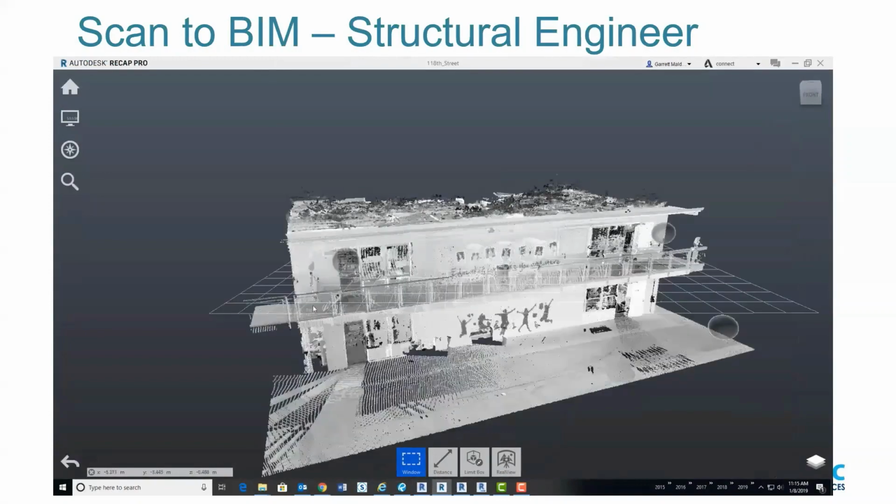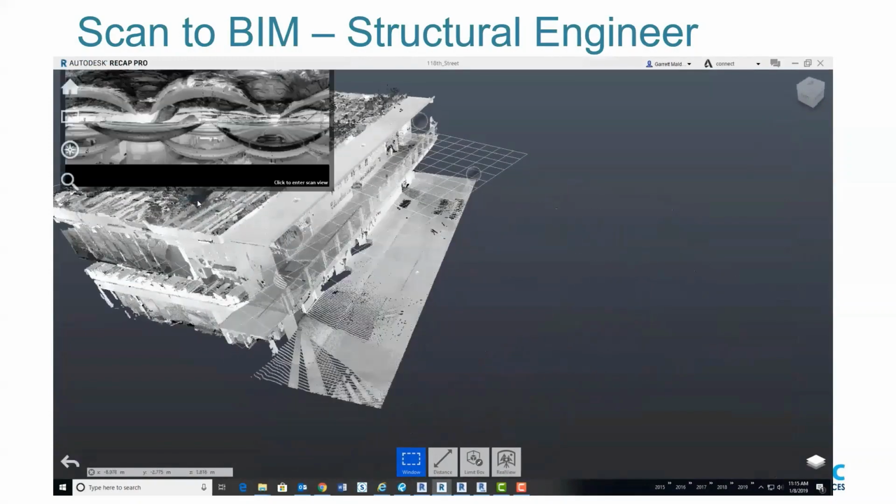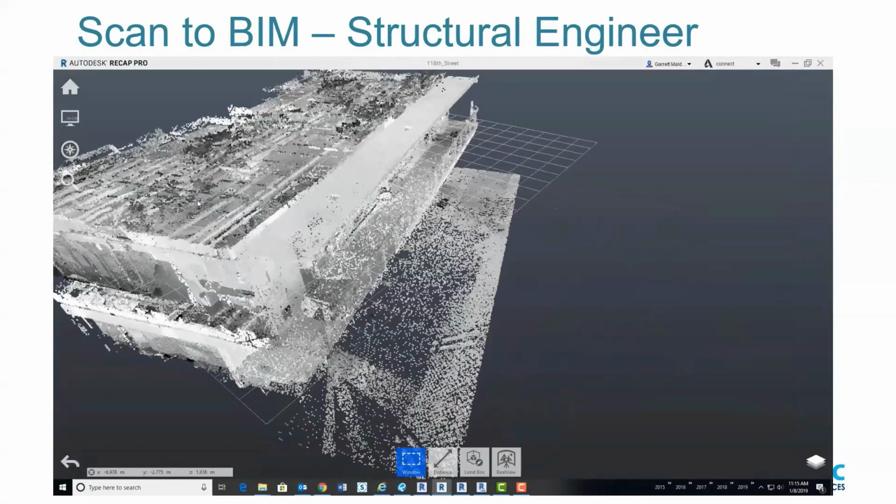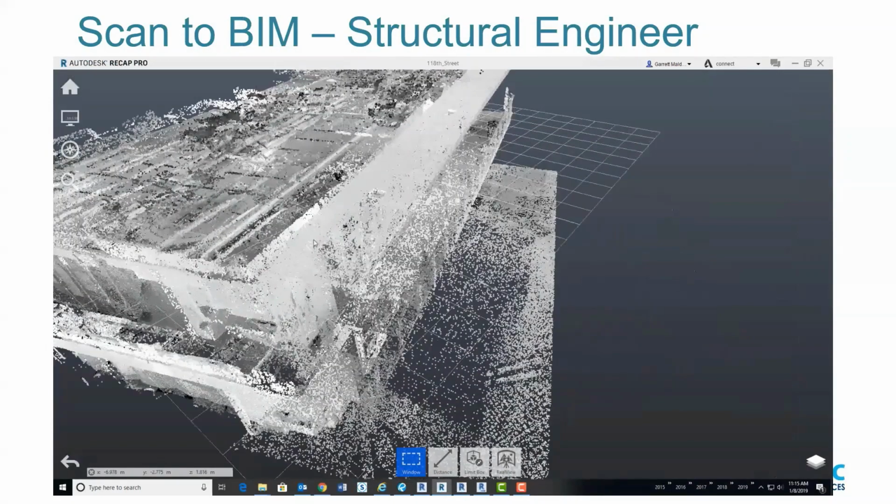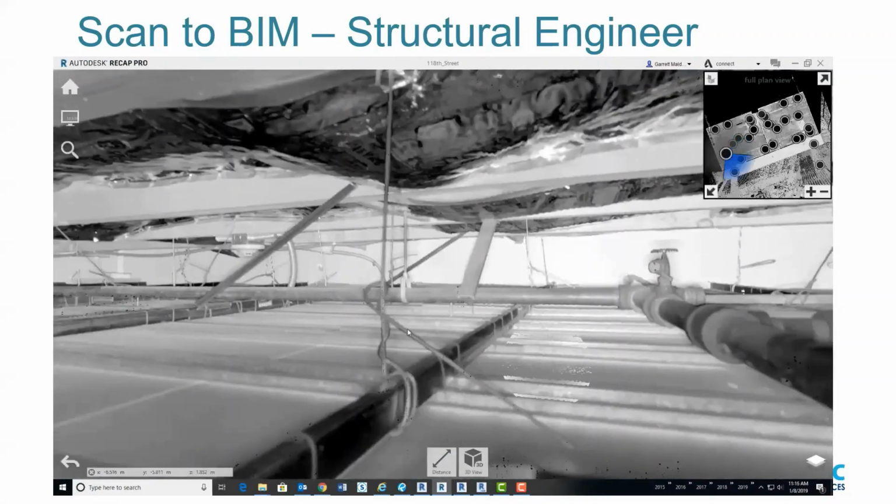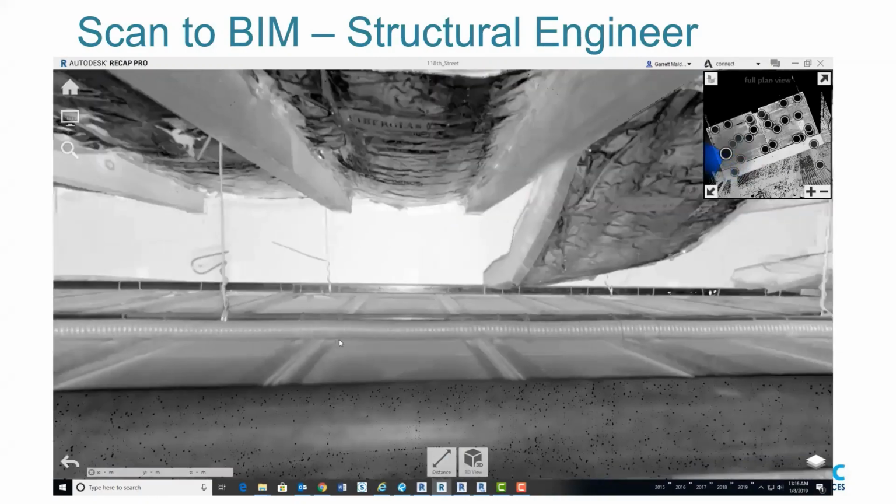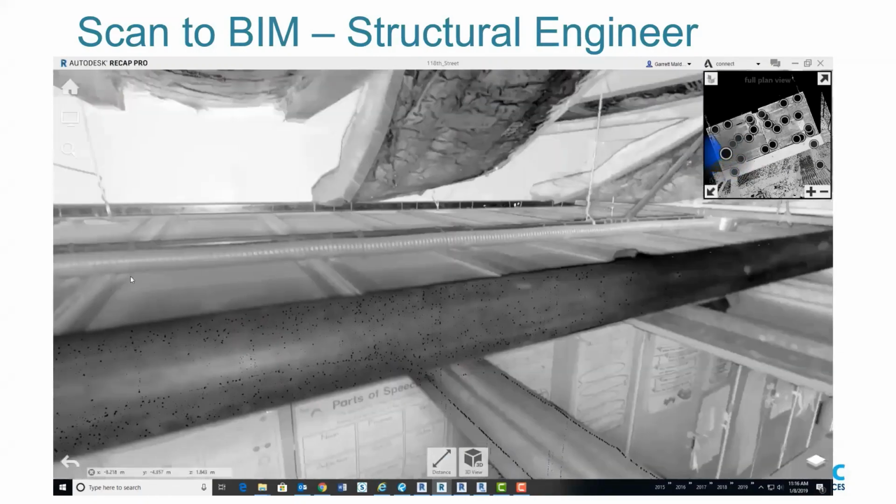So this is an above-the-ceiling scan, which is what we're really after. The structural engineer was going to do a ceiling retrofit. It's a really old school up in LA. We weren't going to be modeling MEP, although we did a little bit here, and it was pretty open space above the ceiling.